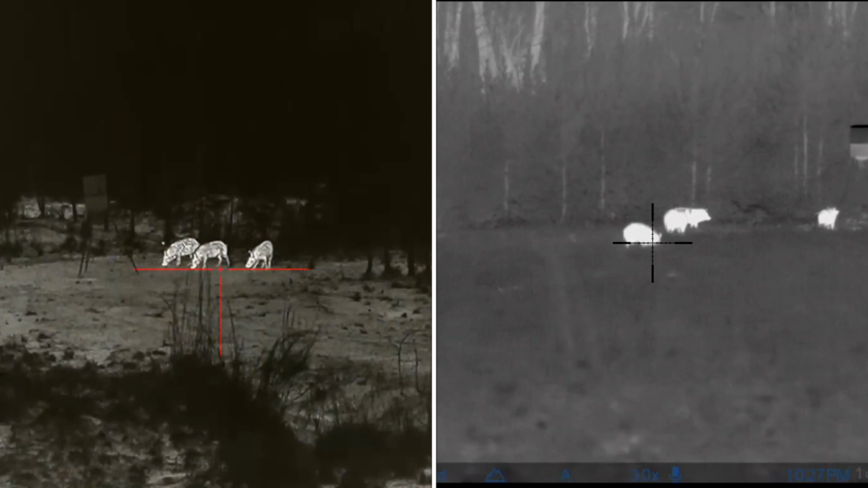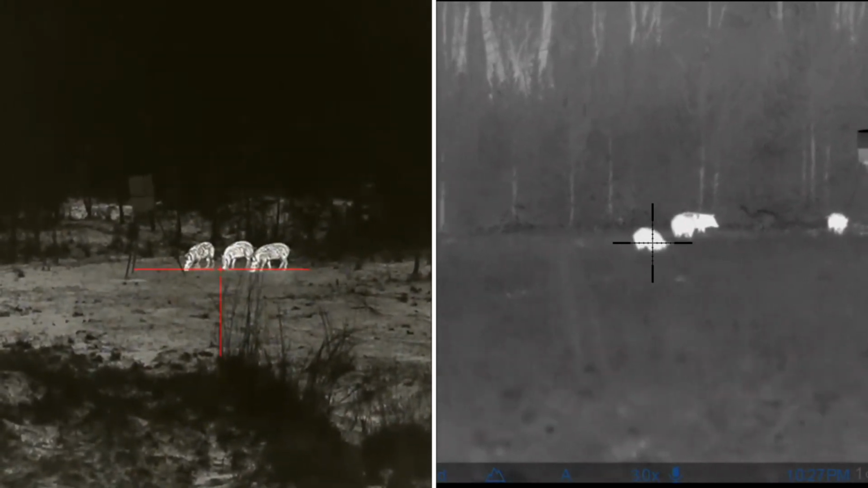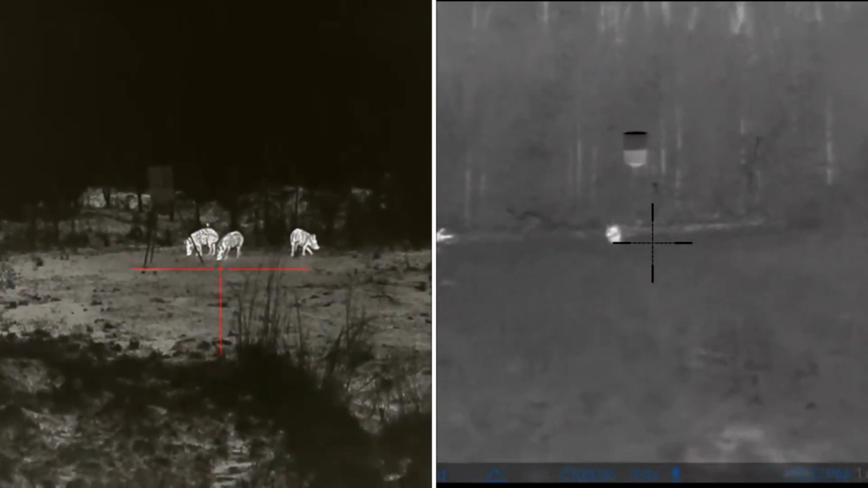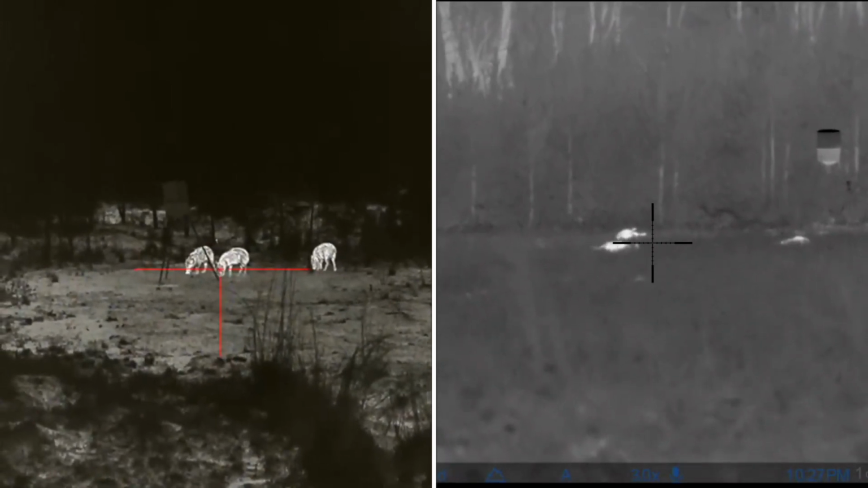Now look at the difference there. Let this play. The Rico definitely is outshining the Pulsar at this point. One thing I will say though is I'm seeing more terrain with the Thermion.